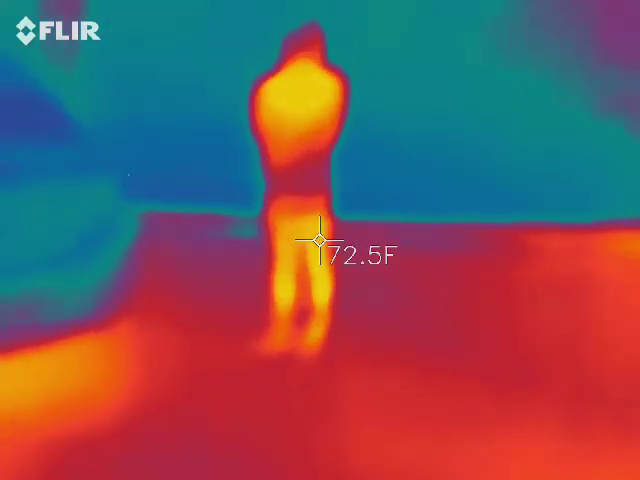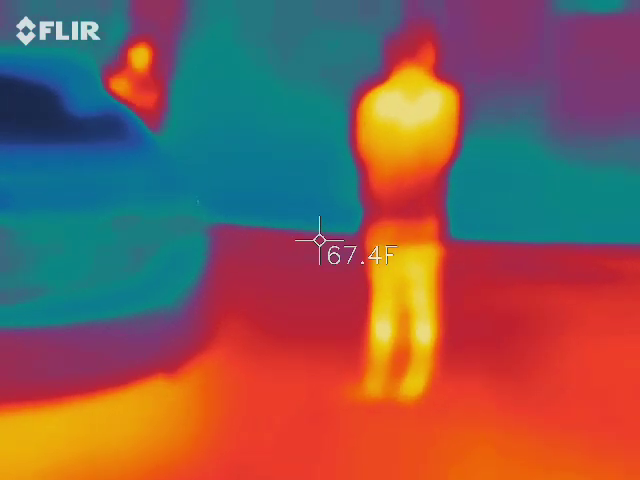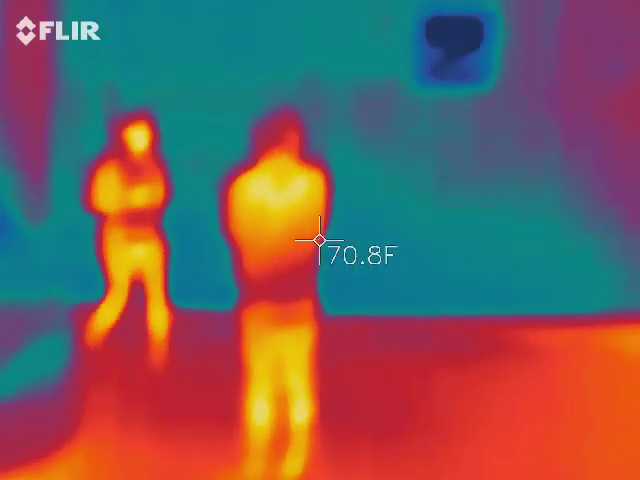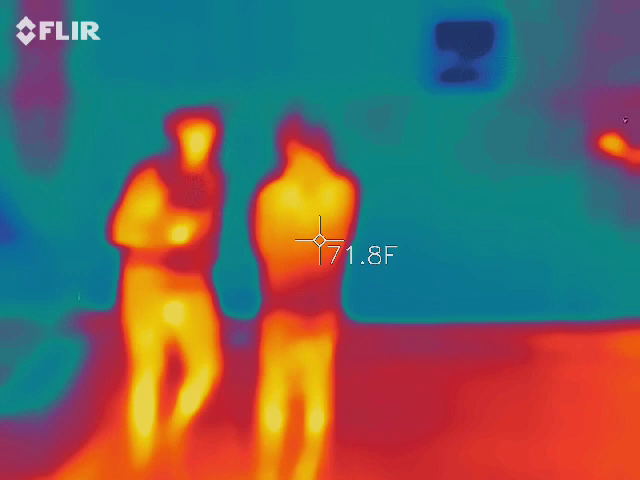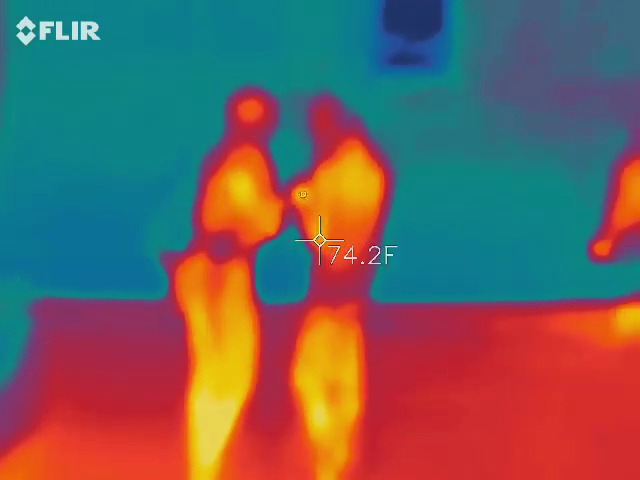So is this thing automatically compensating to keep everything within a range? Right. Each color is a 5-degree variance. To go from blue to dark blue, there's a 5-degree difference. To go from dark blue to black, there's another 5-degree difference. So from the light blue to the black, there's 10 degrees.